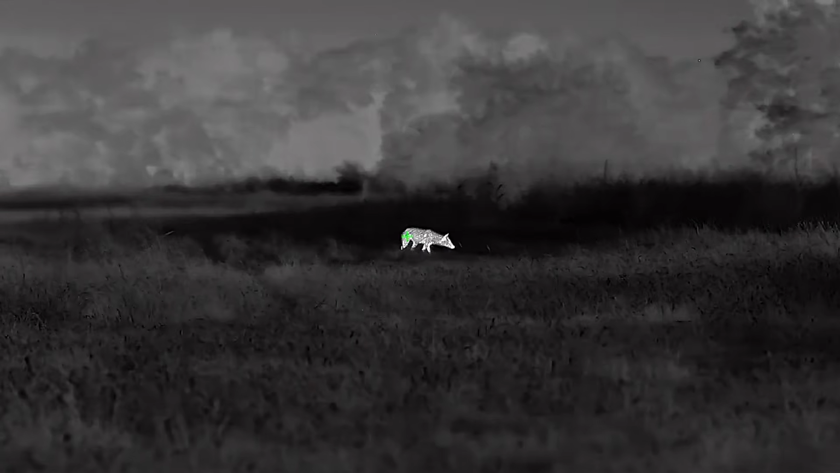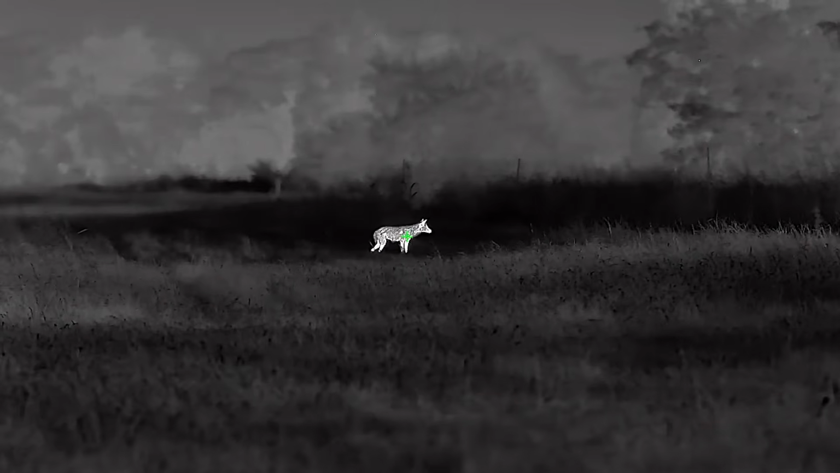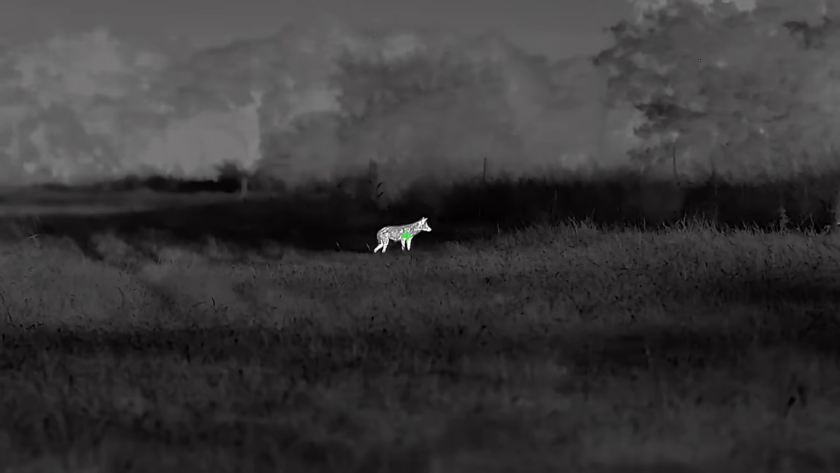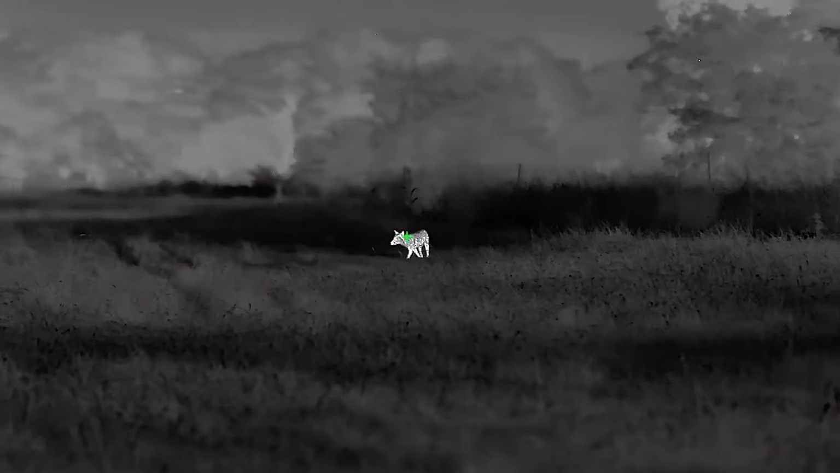And one of the things I really love about this scope is its manual focus allows me to focus on targets as close as 9 feet. So if I wanted to kill a coyote at 9 feet, I can do it with this scope in focus. And most scopes will not let you do that.